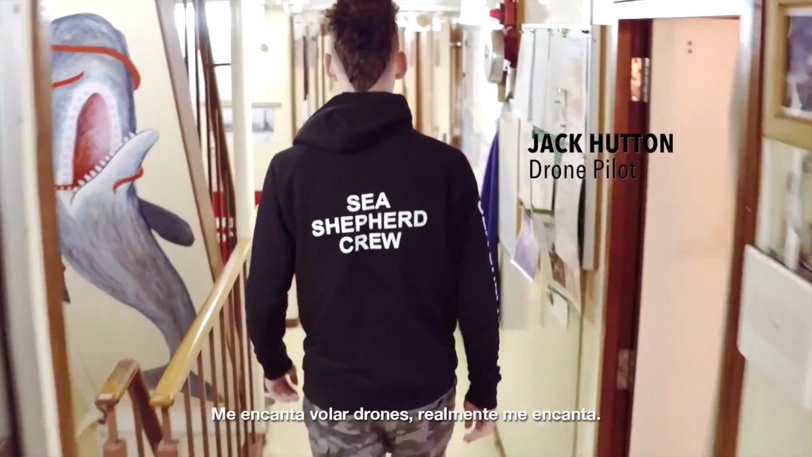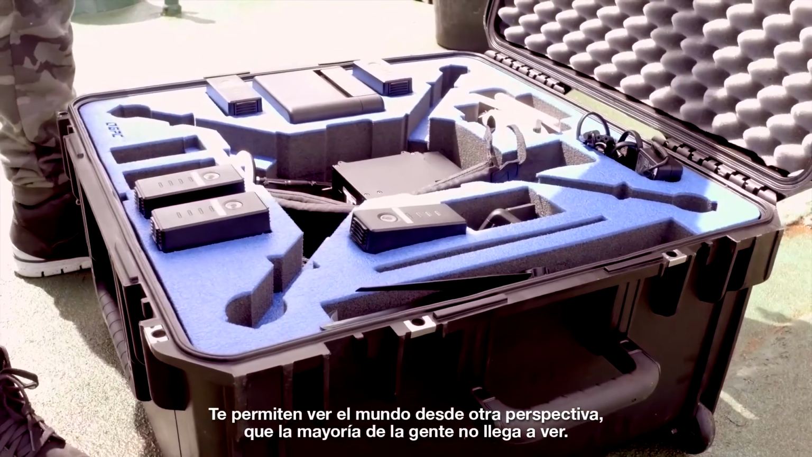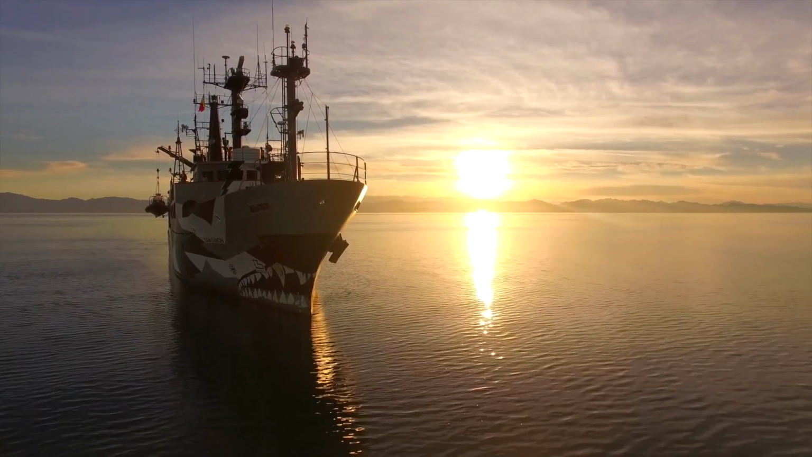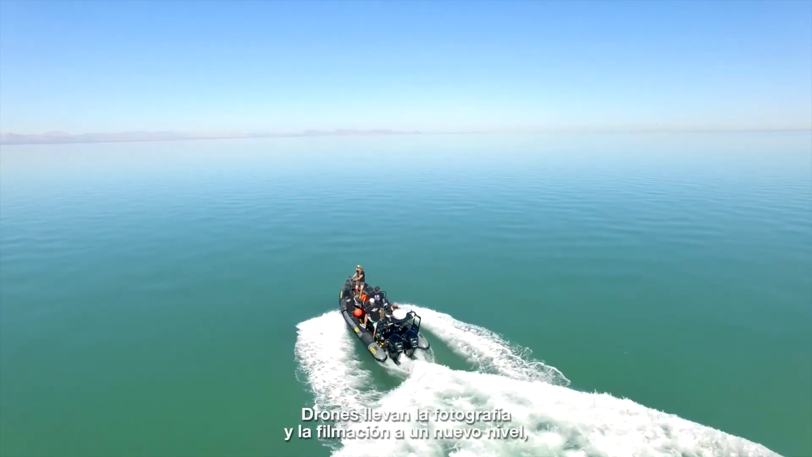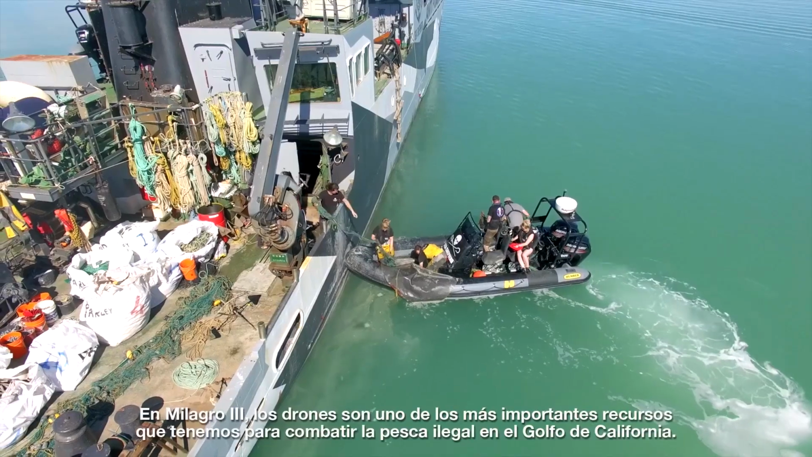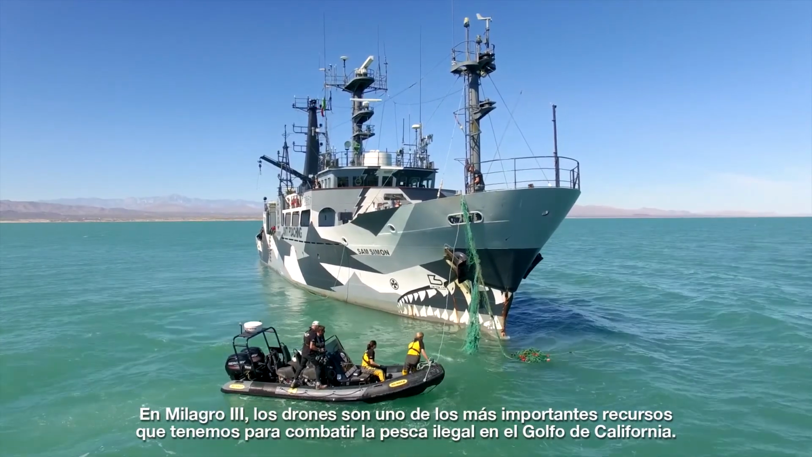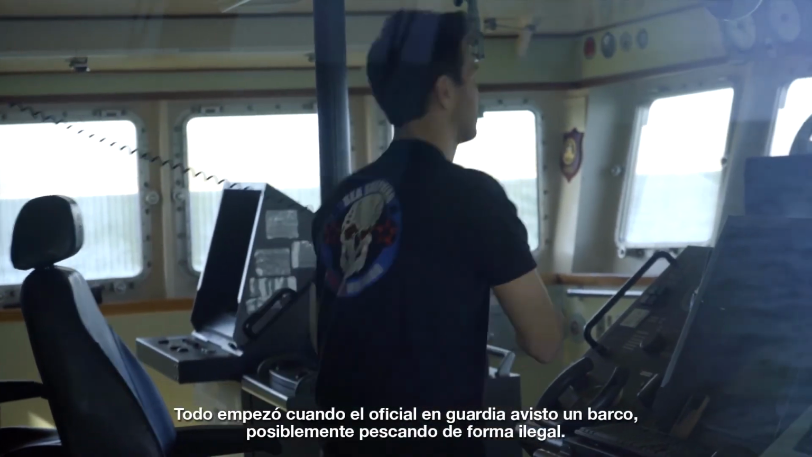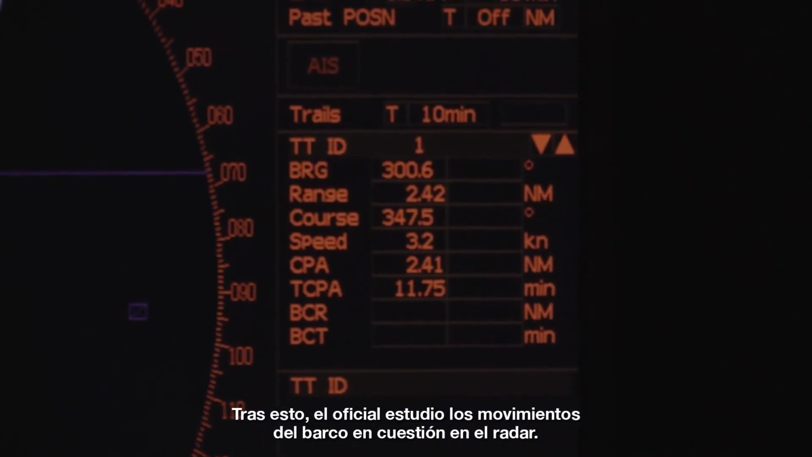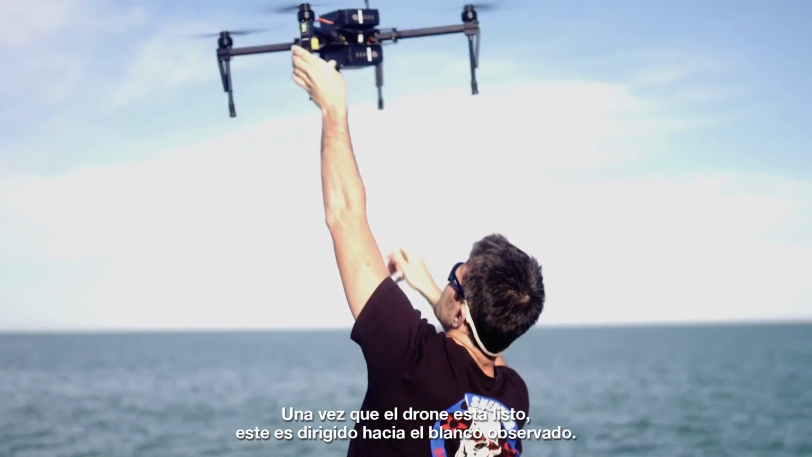I love flying drones, I really do. As a kid, I've always wanted to fly, and drones let you do just that. They let you look at the world from a different view, a view most people don't get to see every day. Drones take photography and videography to a new level, a level that was unattainable until recent years. Here on Milagro 3, drones have proven to be one of the most valuable assets we have battling poaching in the Gulf of California. It all starts when the officer on watch suspects a fishing boat may be fishing illegally. The officer then takes the radar and studies the movement of the boat in question. If the boat is fishing within the restricted refuge, they become a target. After a quick setup, the drone is launched and heading towards its new target.